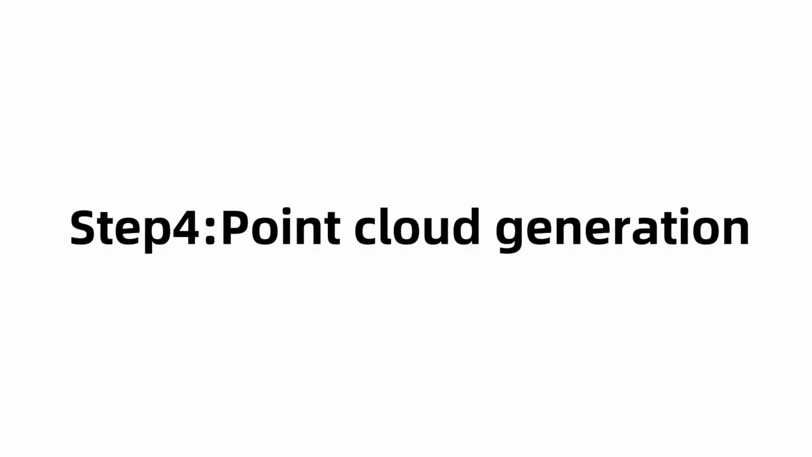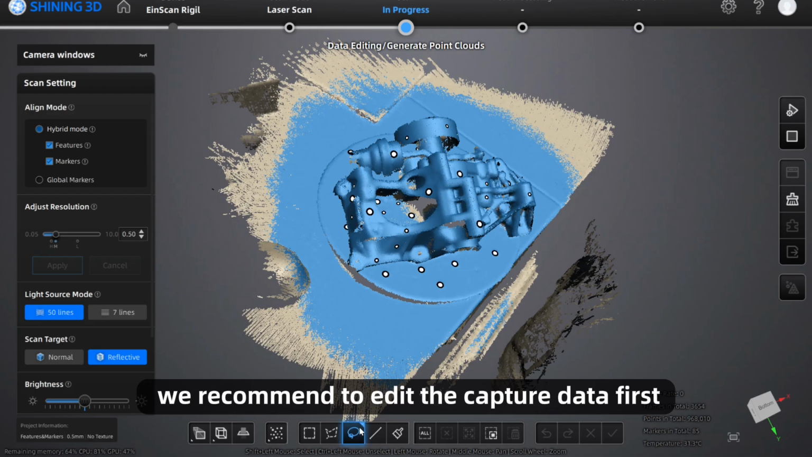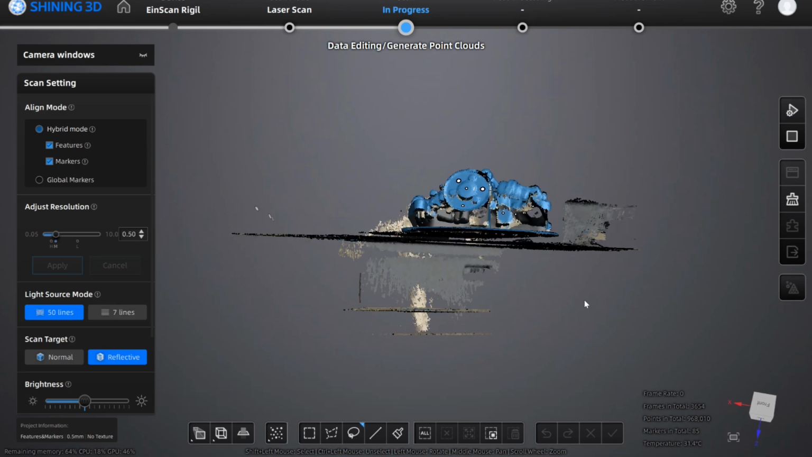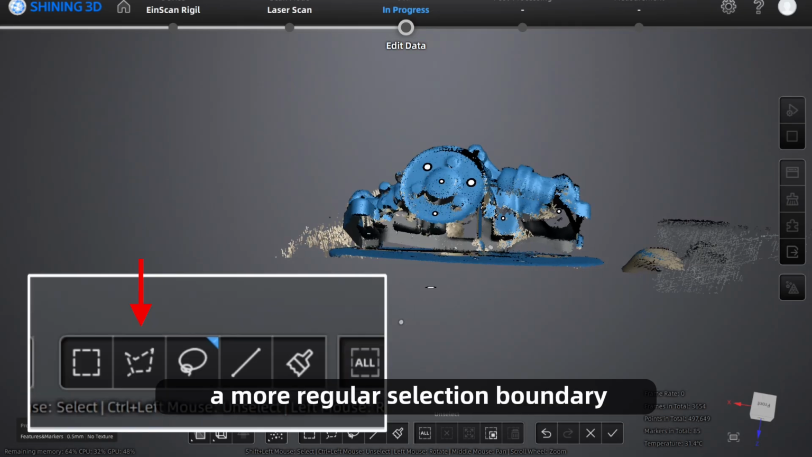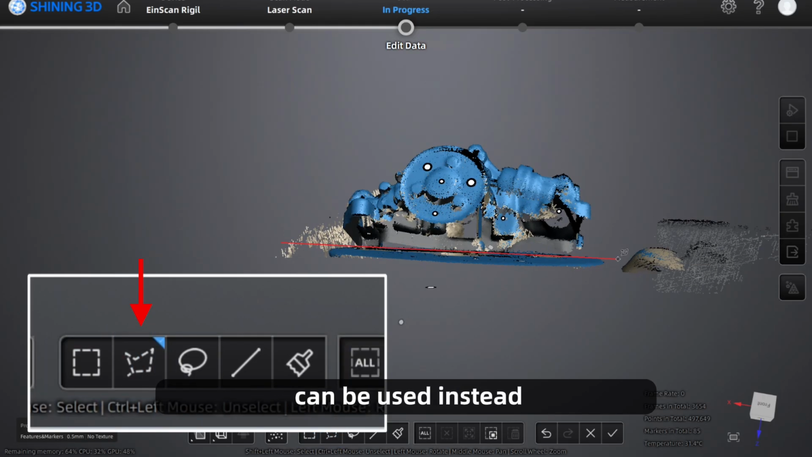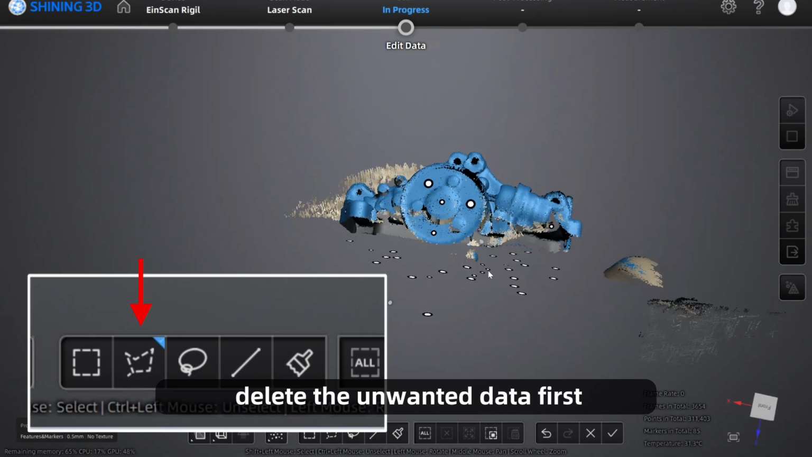Step 4. Point cloud generation. Before generating the point cloud, we recommend to edit the captured data first. First, adjust the view to a suitable angle. The lasso tool is generally recommended for selecting unwanted data. If you prefer a more regular selection boundary, the polygon selection tool can be used instead. The typical workflow is to select and delete the unwanted data first.